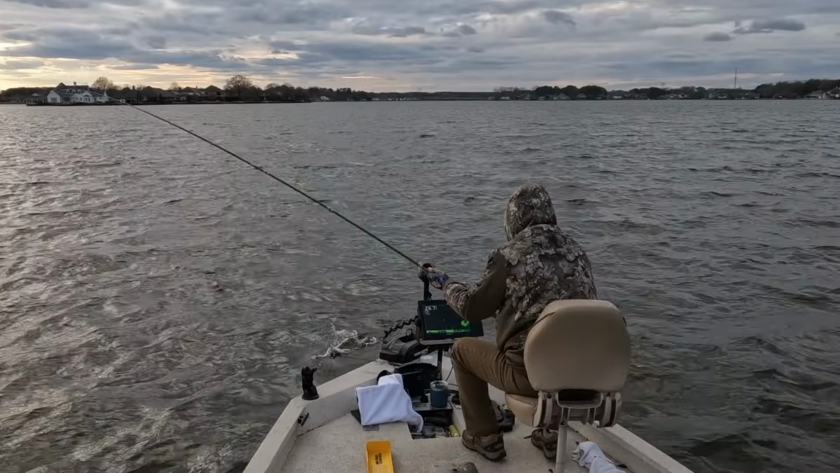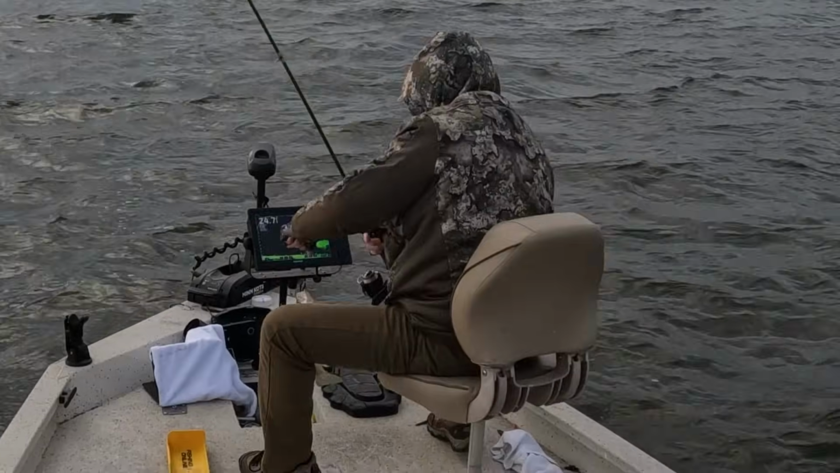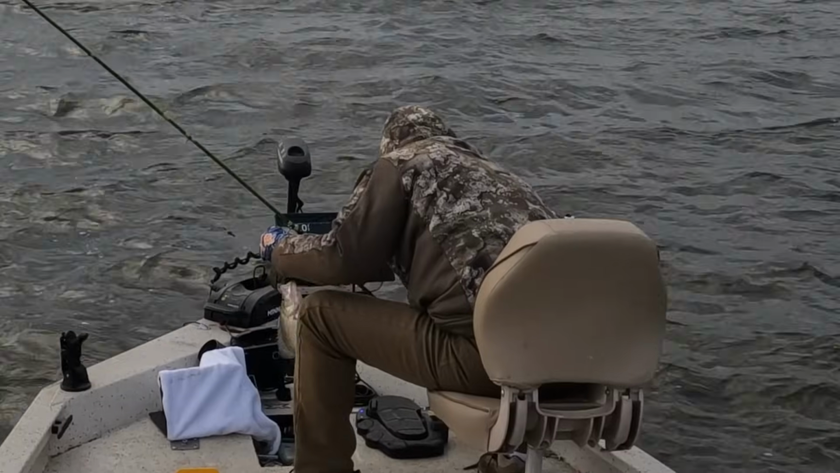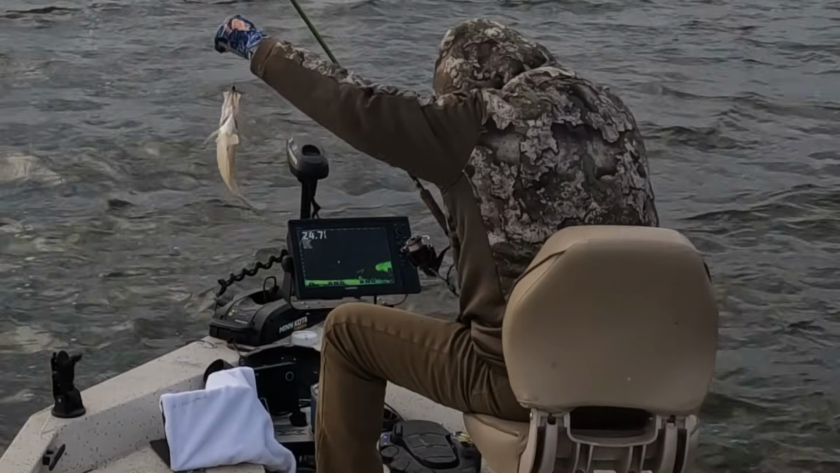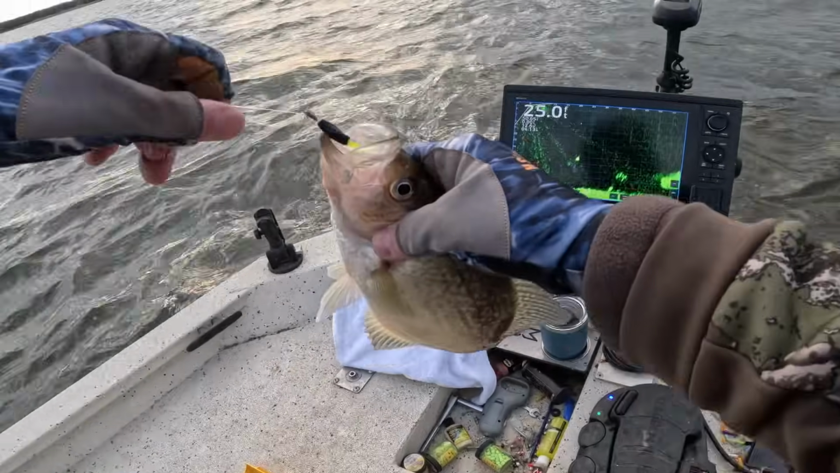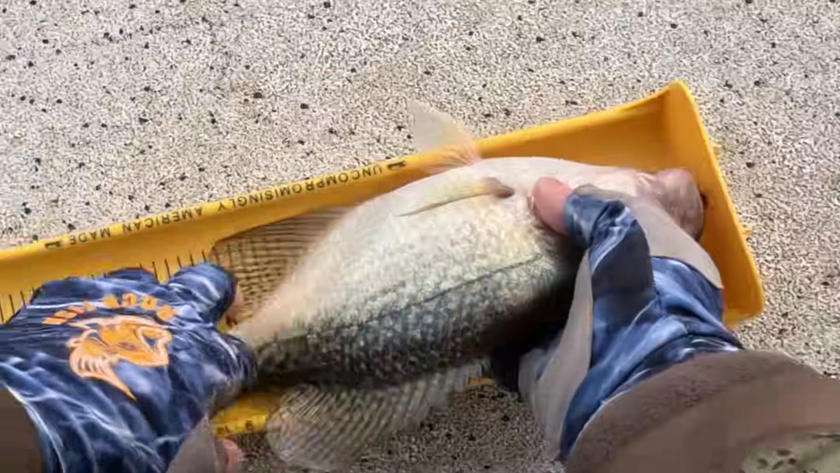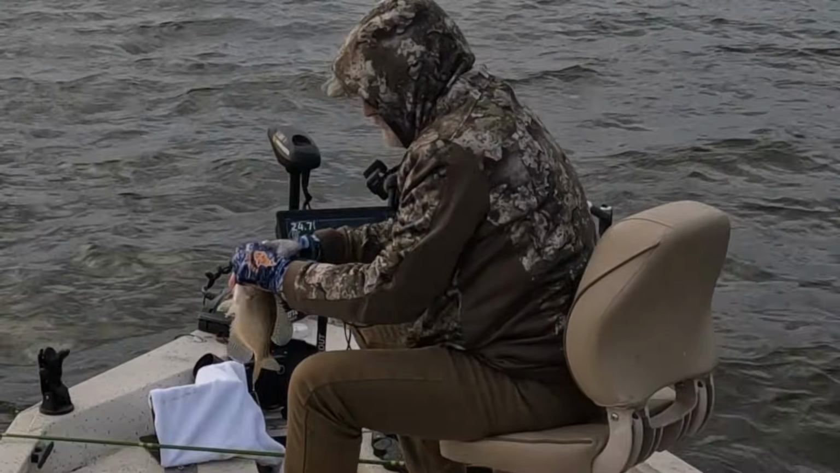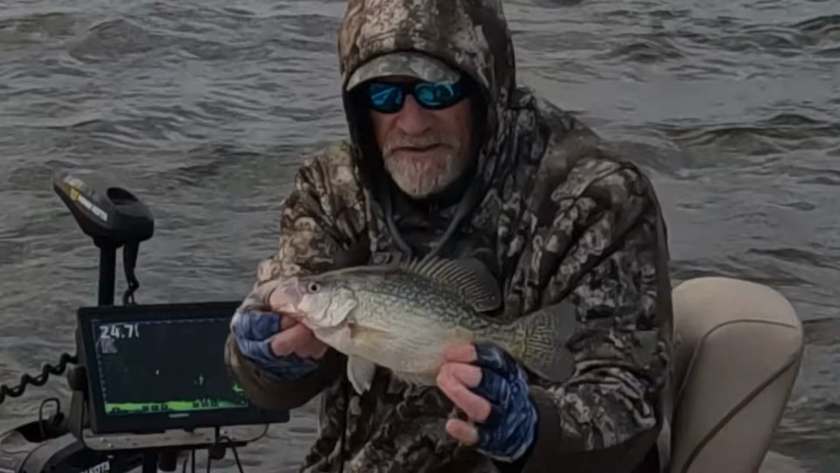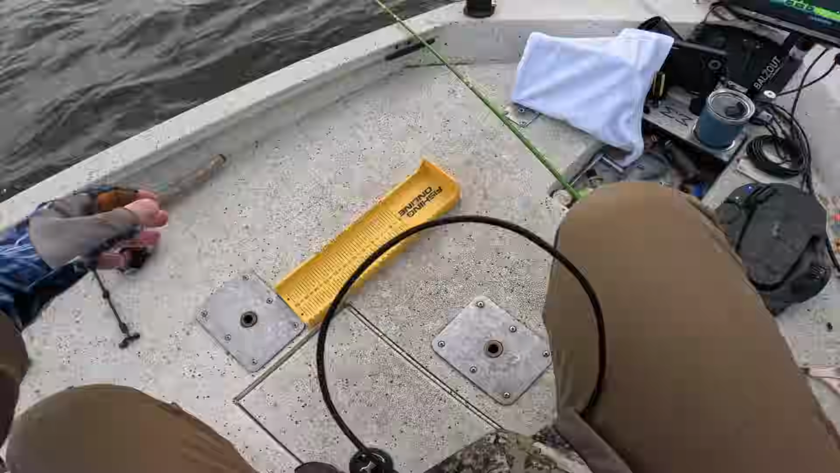Dang, that's a good one. Bottom lip, boat flip. 11 3/4 inch black crappie. Yes. 11 3/4 inch. Get in that boat.